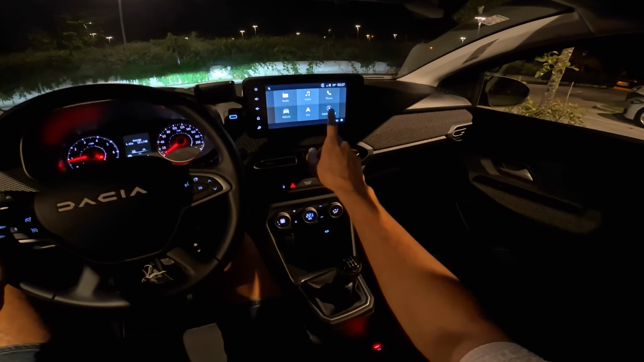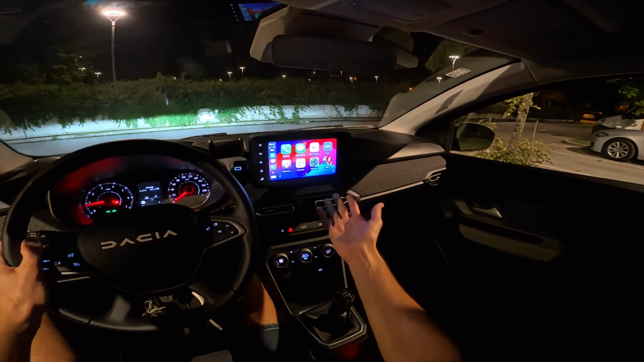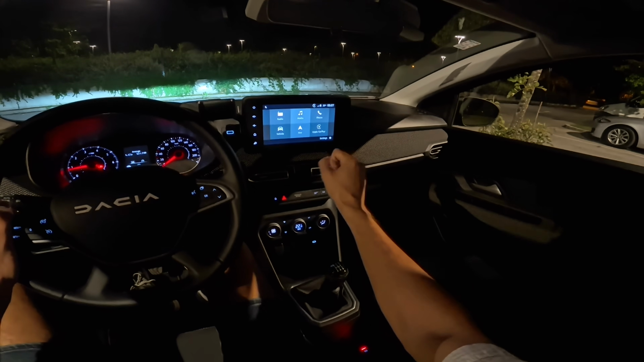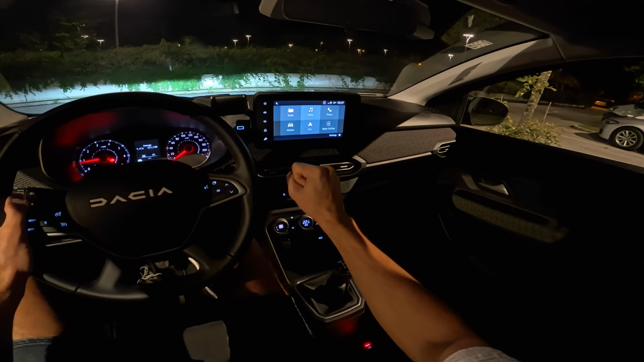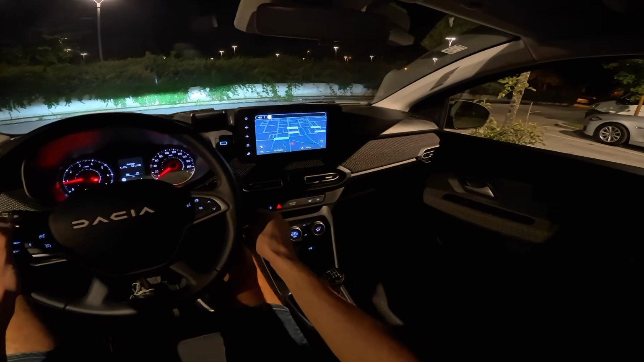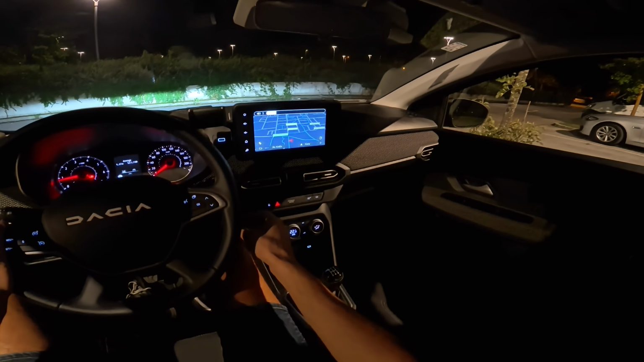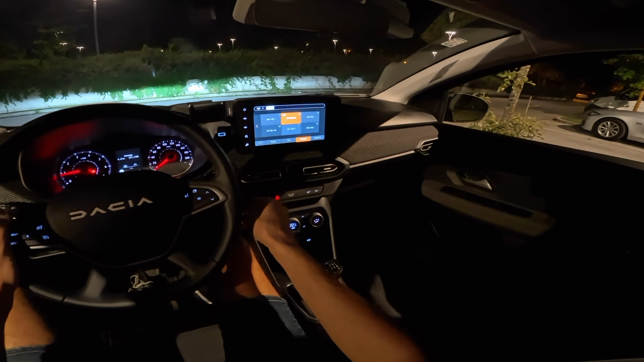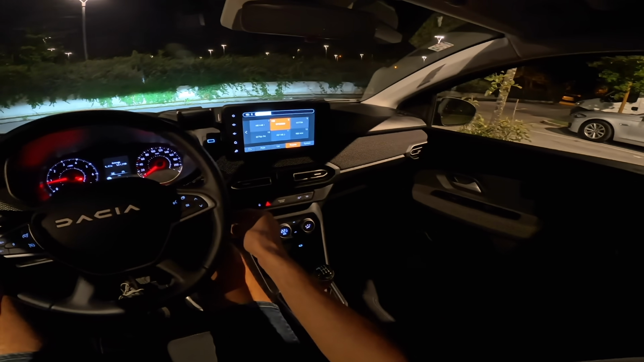Before we head out, let me just show you here Apple CarPlay. It's nice and fluid when I'm recording with my phone. We're going to switch to the embedded navigation, but I want to show you some music demo. Wait, what happened to the music? Radio. There we go. So good speakers.